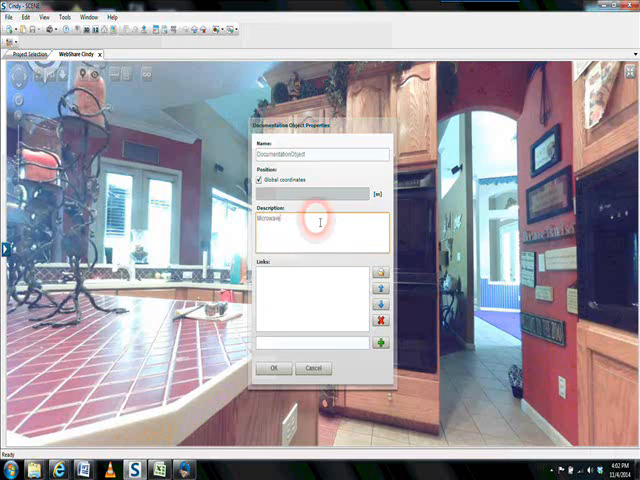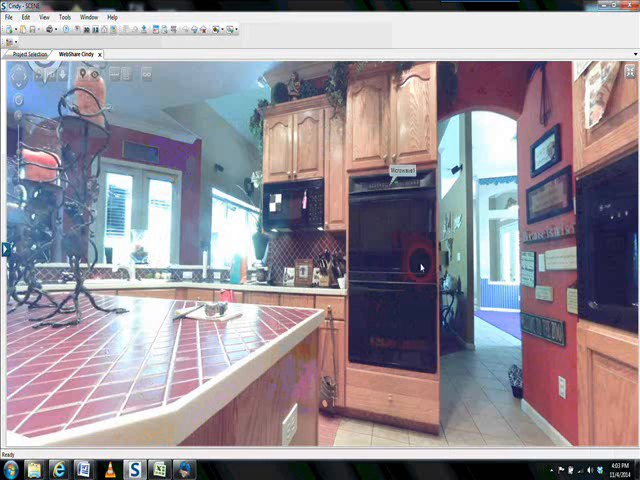Once we name this particular spot, we hit OK. As you can see, we can have a short description, we can have a full report, photos, whatever needs to be embedded will actually be embedded in.